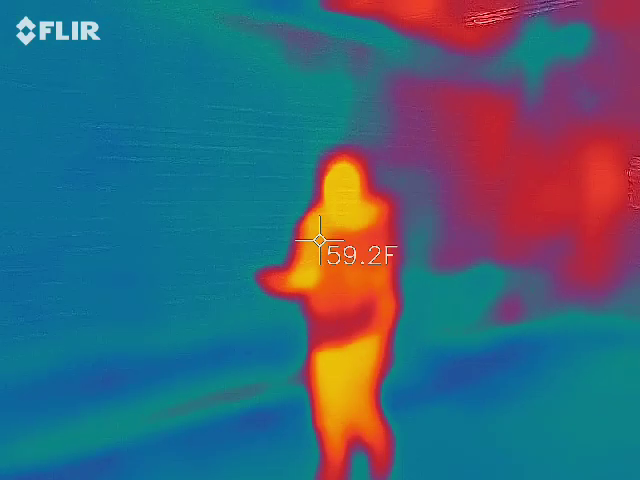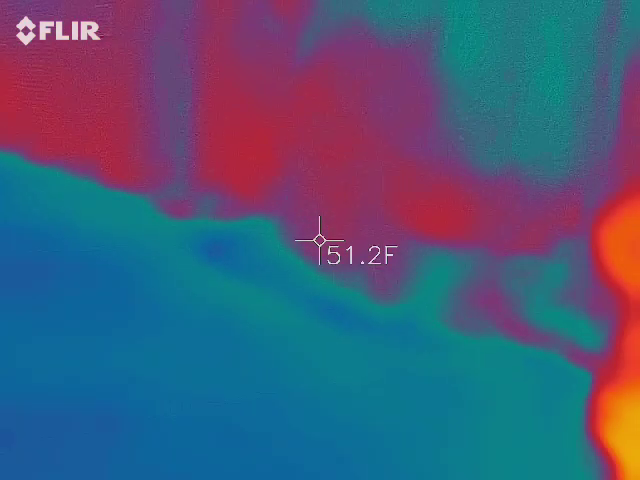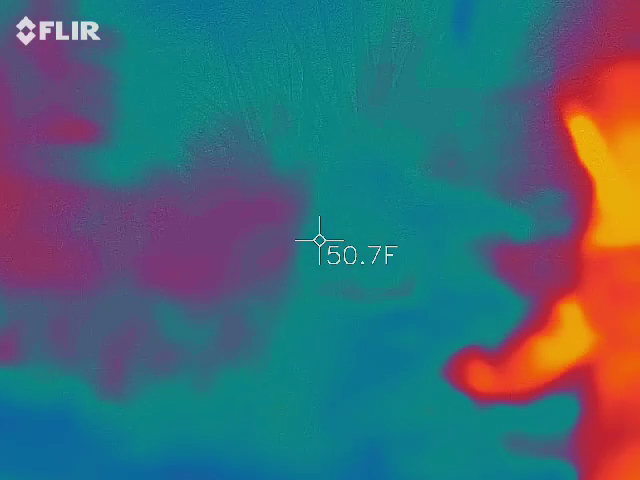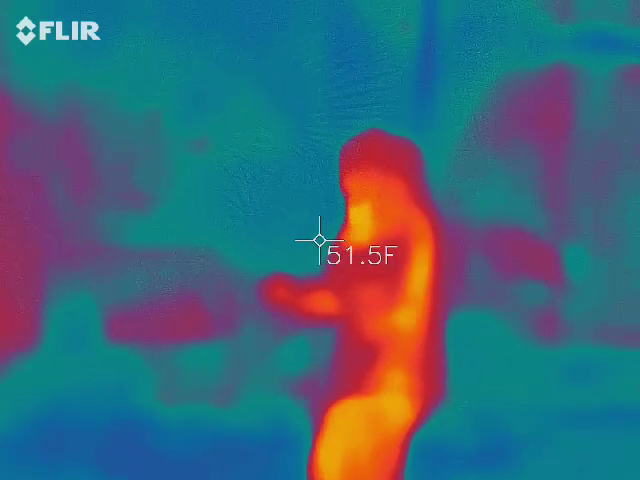Try to find something. Why was the hanging related? Still weird.